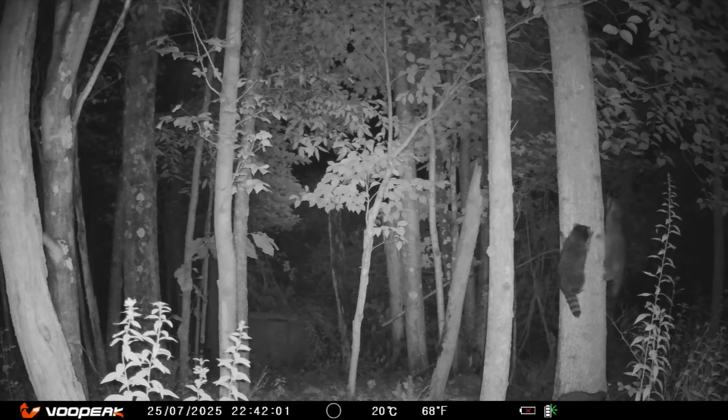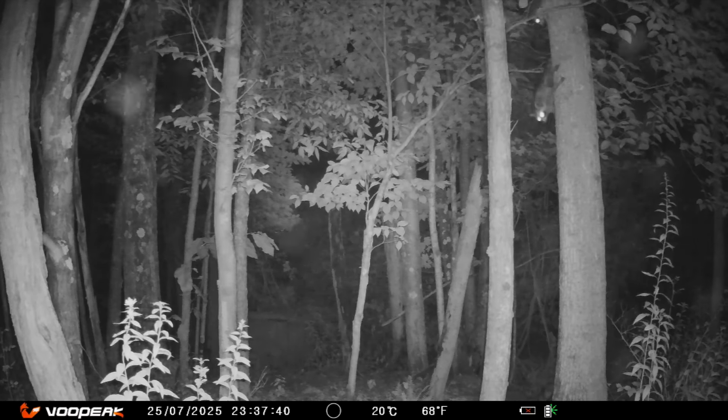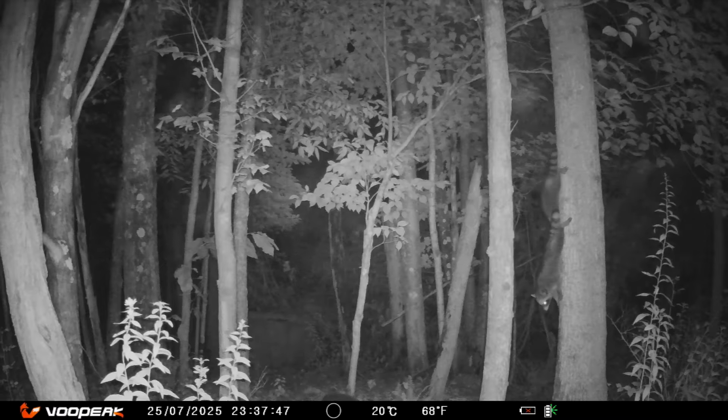That is very impressive. It got even better. I didn't know they climbed the tree down head first. And there they go. I wonder how they were taught to do that and what their first time was like.